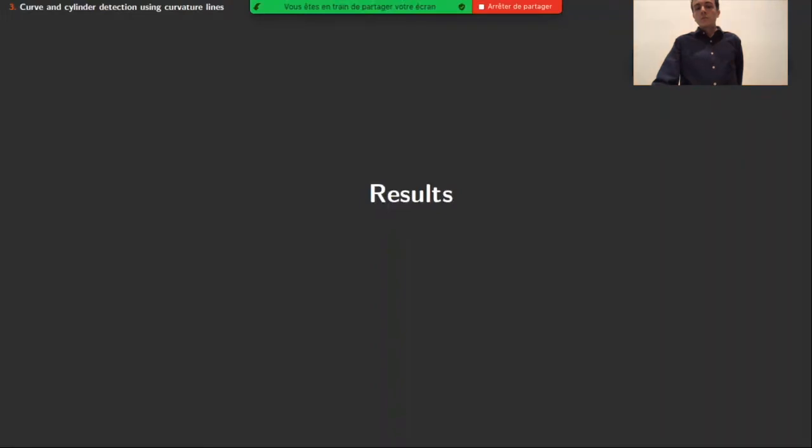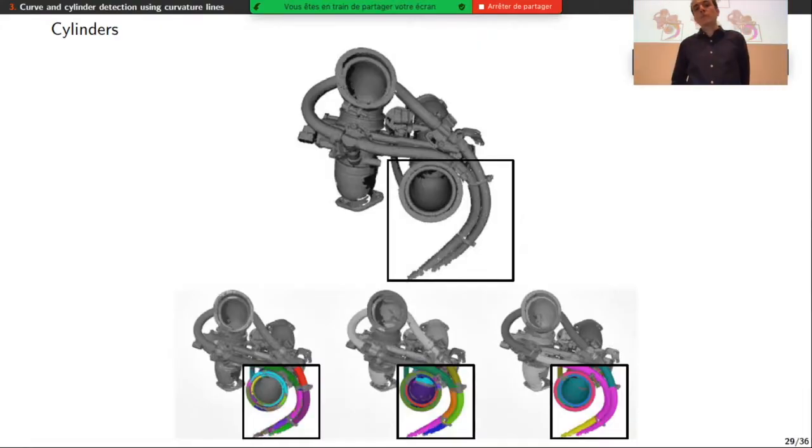I'm going to show you some results. So we tested our cylinder algorithm on this point cloud that sampled the surface of an engine. And this engine, as we can see, is made of many tubular parts. On the bottom, we can see different segmentations using different levels of scale.